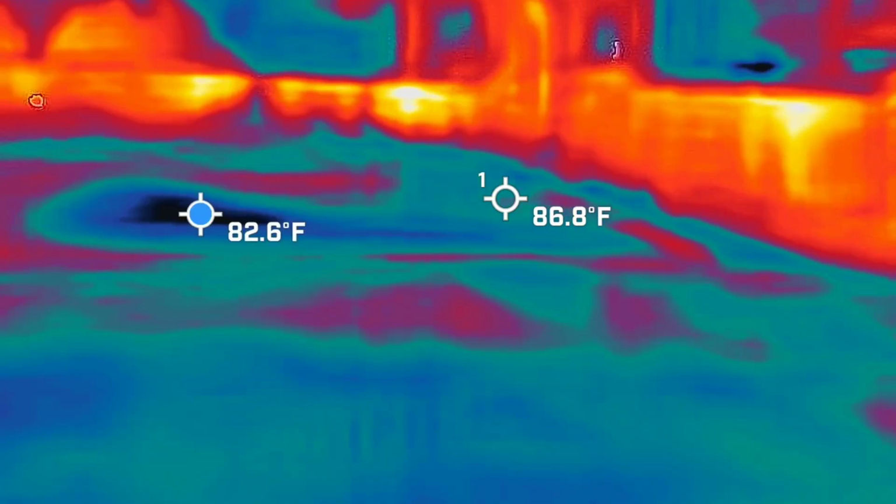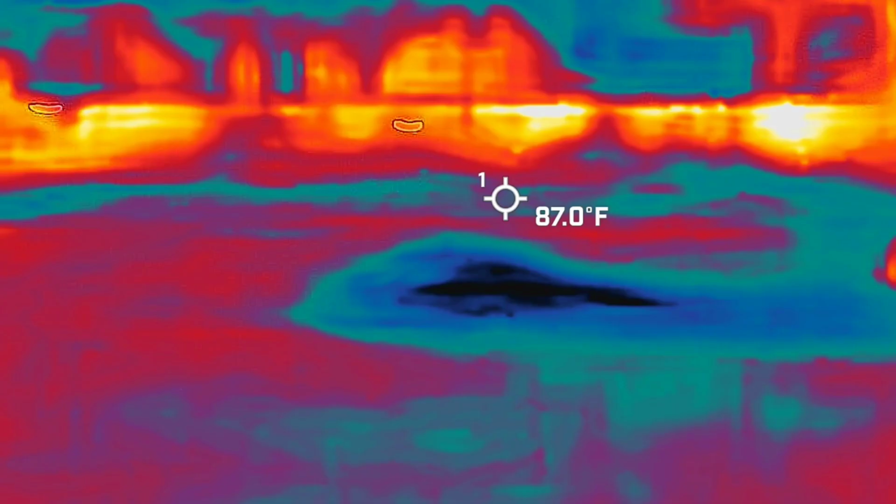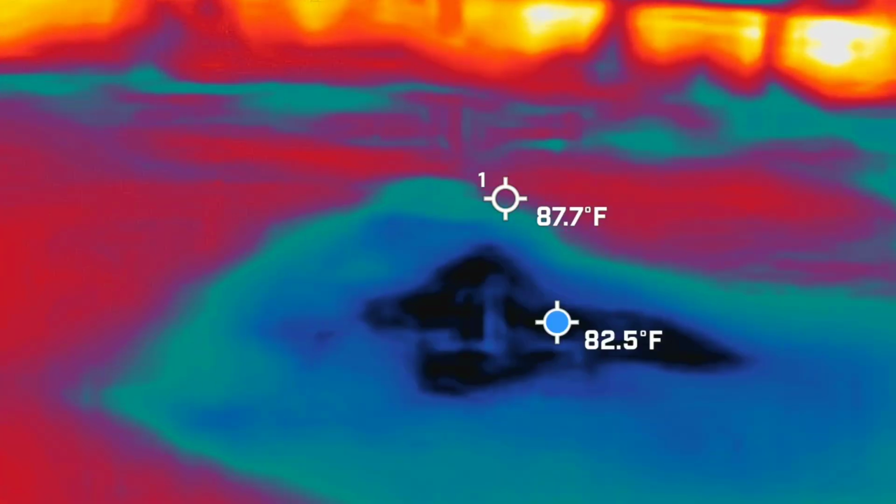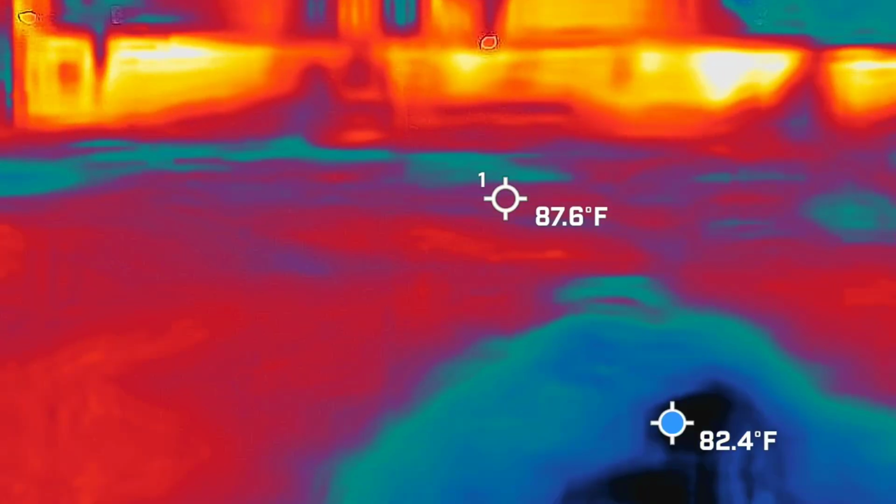I don't think I've ever seen this lot empty before, at least for a few months. It's been a while. Eliza, if you're here, you gotta get a little bit closer. This is Xavier. He can see when you're getting close to us.